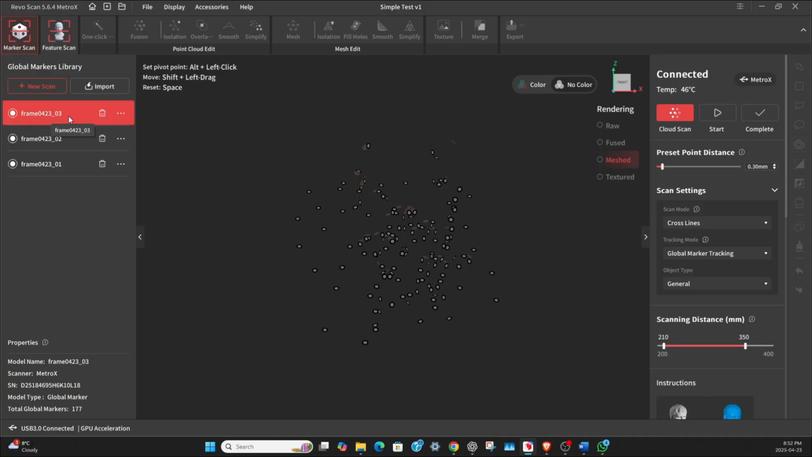So that's April 23rd and the third global marker library scan we have in place. So now that we've done the scan for the global marker tracking, we don't change the global marker tracking. This is the scan settings here, but what we do want to choose is, do we want to choose cross line or parallel line or the auto table or full field?